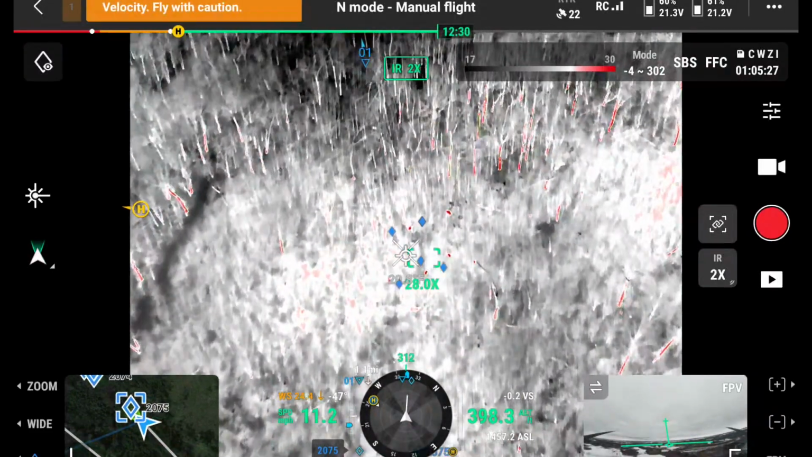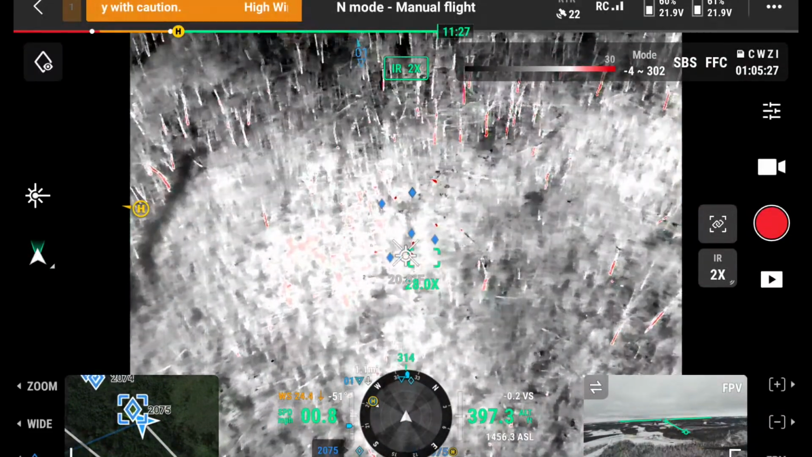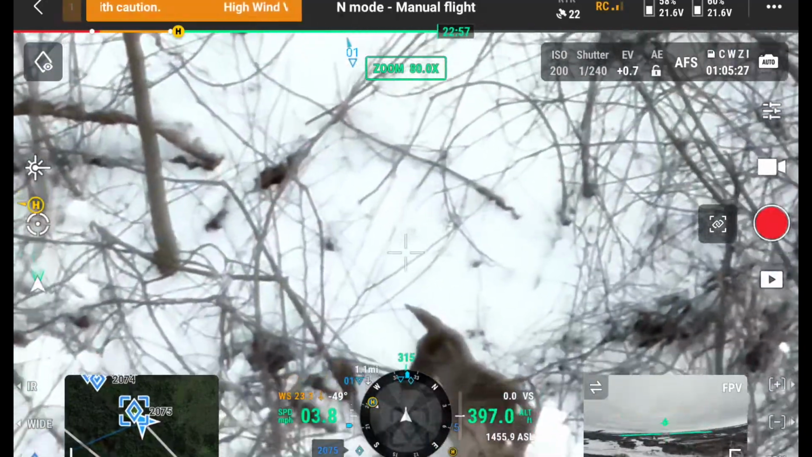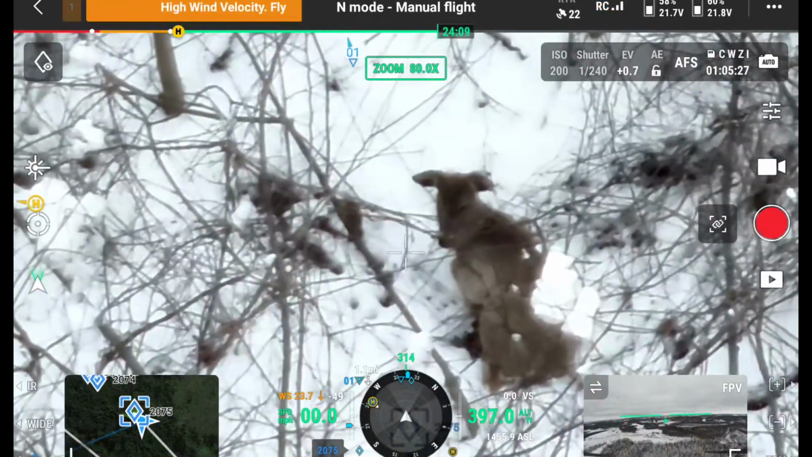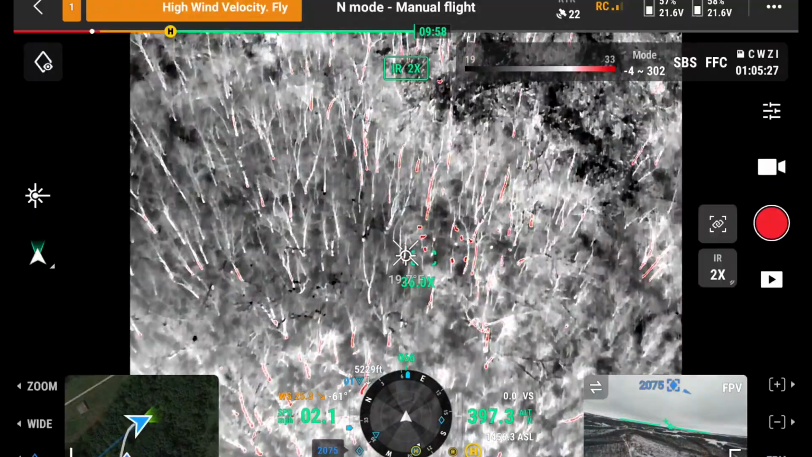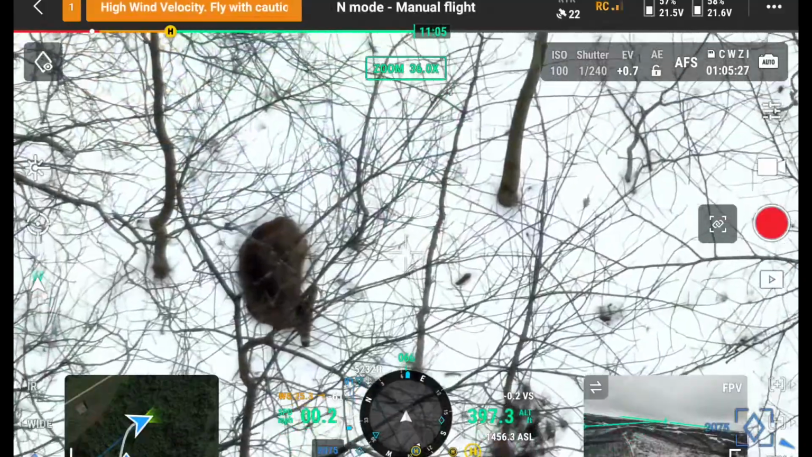That was it. There's 3, 4, 5, 6, 7 right there. Here you go. People say drones scare the deer. I mean, do you see that deer even, like... That is awesome, huh? That is really cool. My hands got to the point where they're not cold anymore because I can't feel them.